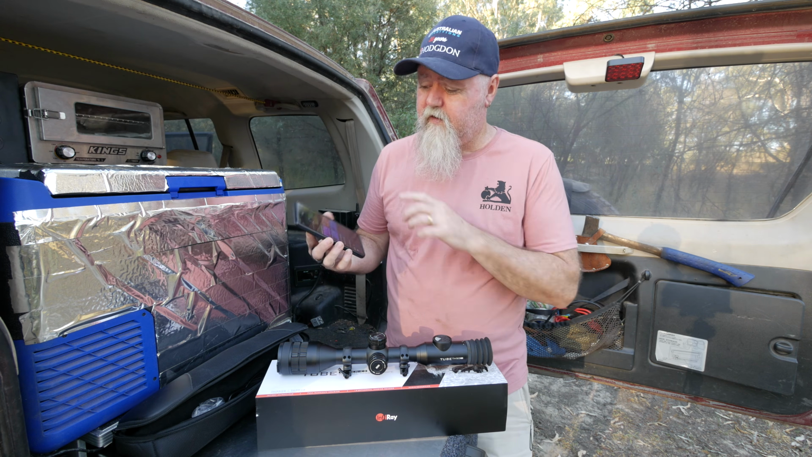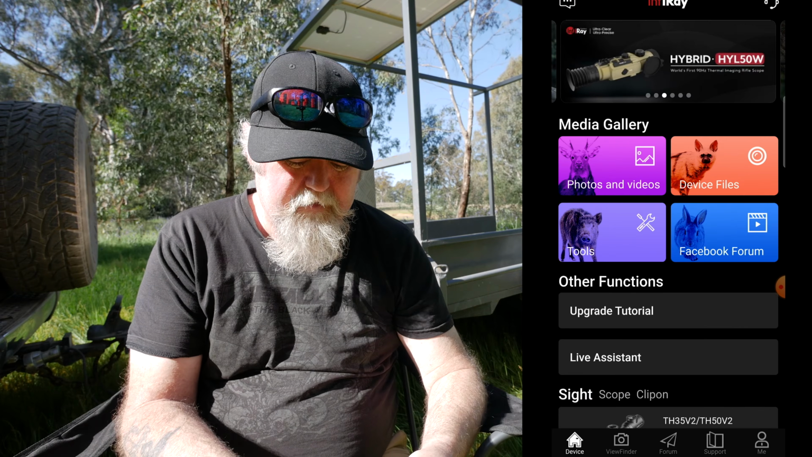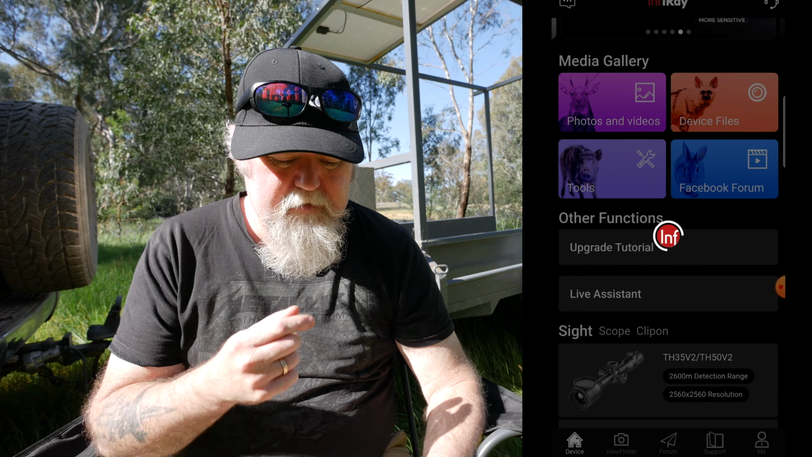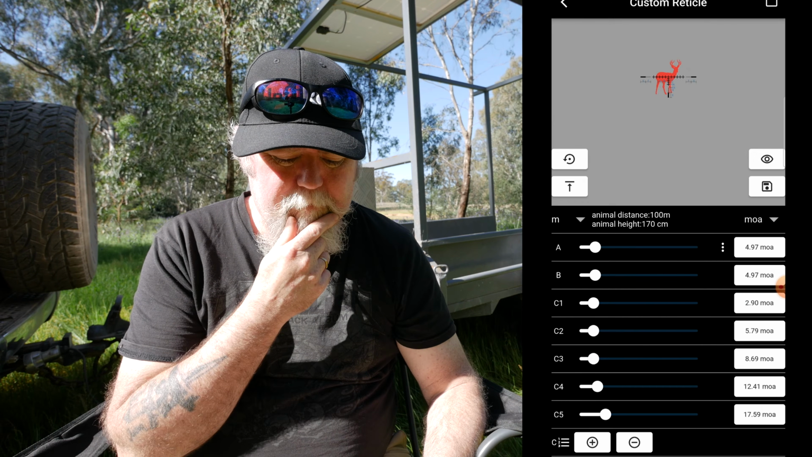Okay, other features. There is an application for this, an Infiray app. And if you go through there, I actually made a video of this. If you want to see it step by step, I'll put a link in the description for that, and an end card as well, how to set up a custom reticle. And what it allows you to do is make a reticle with holdovers just the way you want them.